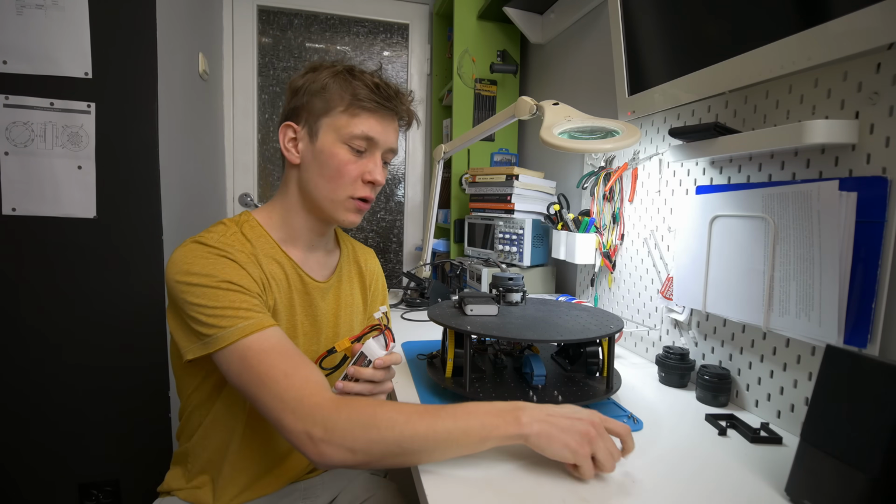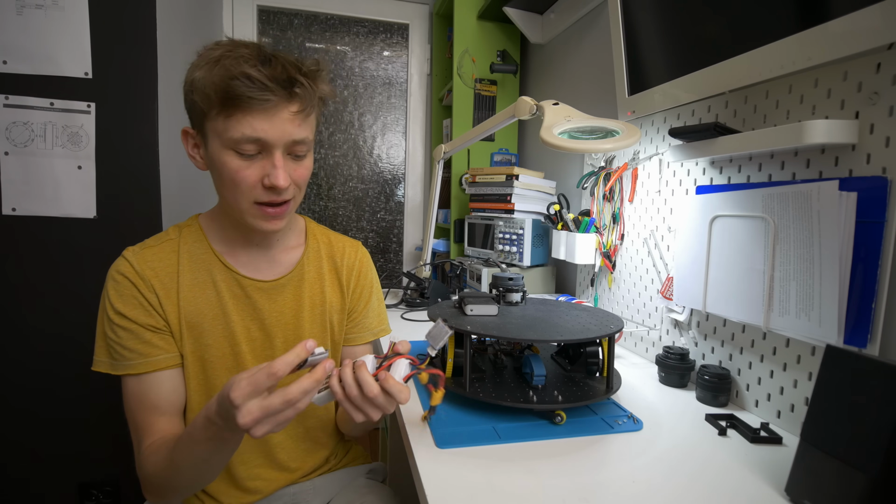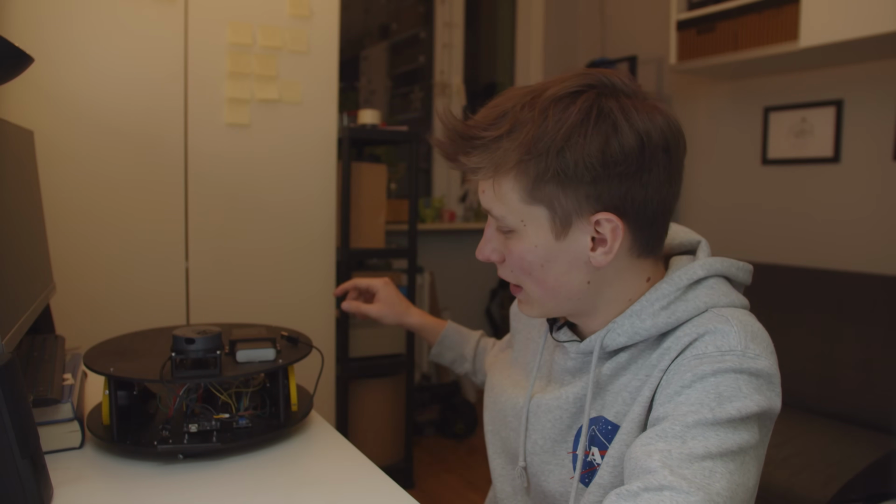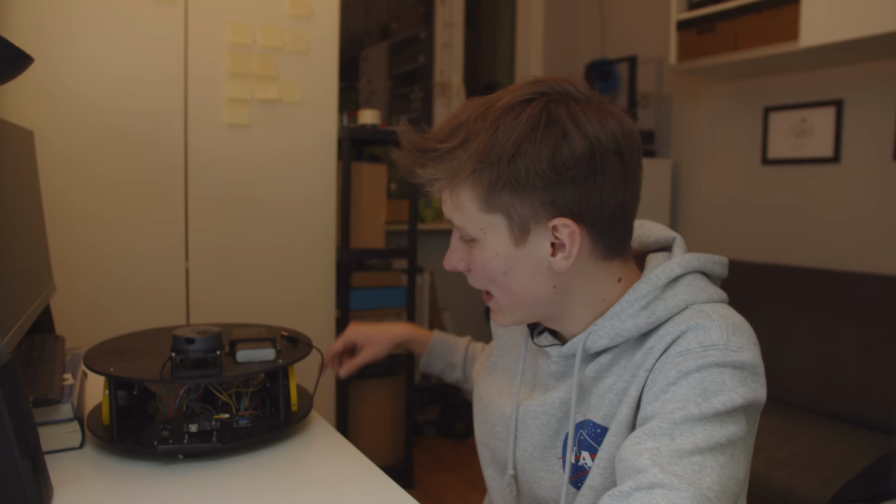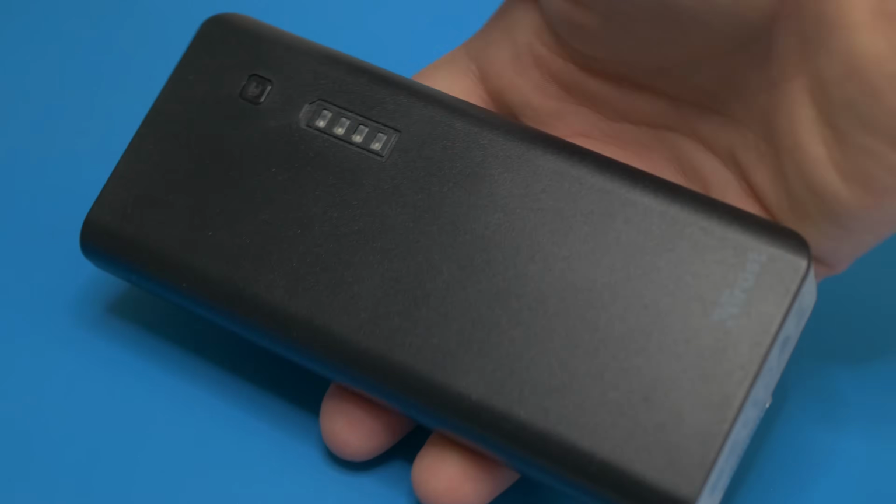And I also have two voltage monitors that I will just plug into each battery, and that way I will monitor the voltage all the time. So that's pretty much it for the LiPo battery setup for this project, and I'm using those LiPo batteries only for the motors, and I'm powering both Arduinos and the LiDAR with a normal standard power bank with just a USB cable.